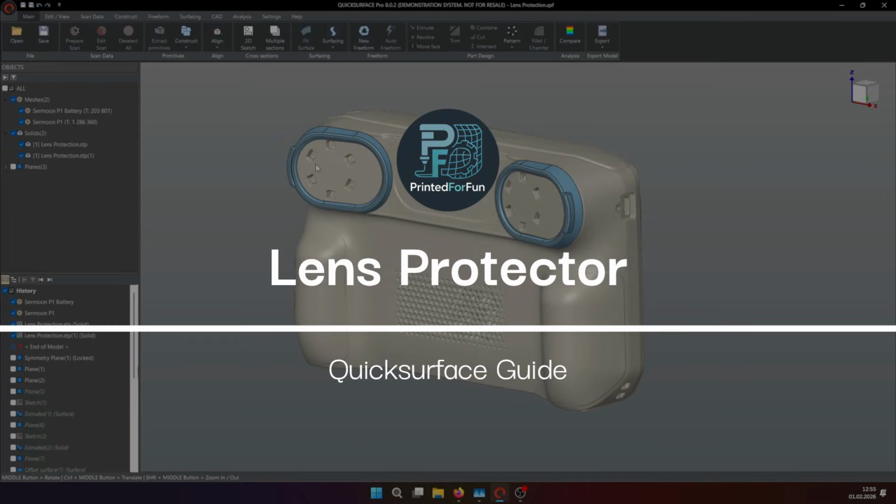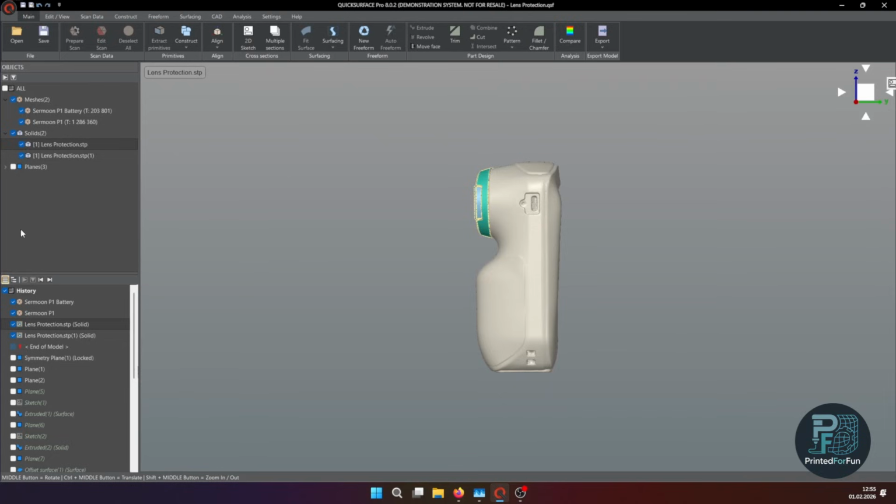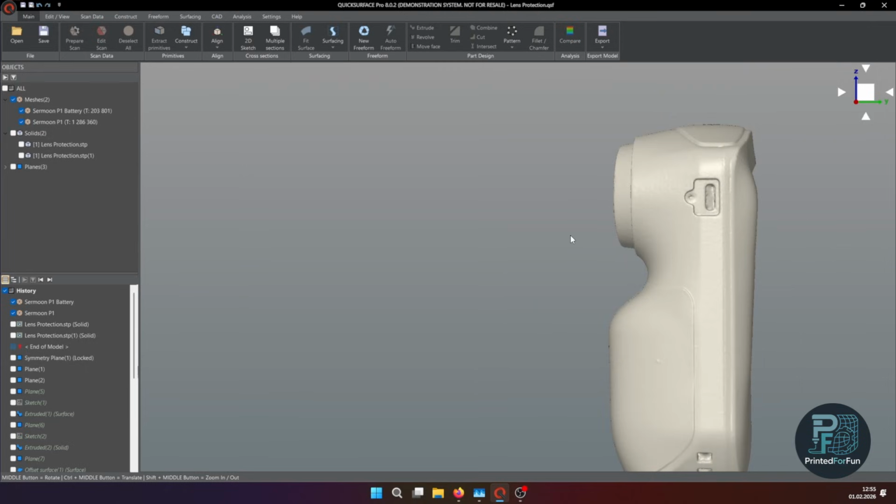Hi, I'm Philip, and in this video I will show you how I created the two lens protectors for the Sermoon P1 scanner. I created the lens protectors because without them you have the bare plastic and glass housing of the lenses.